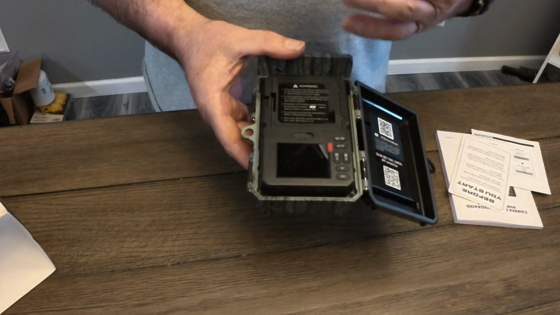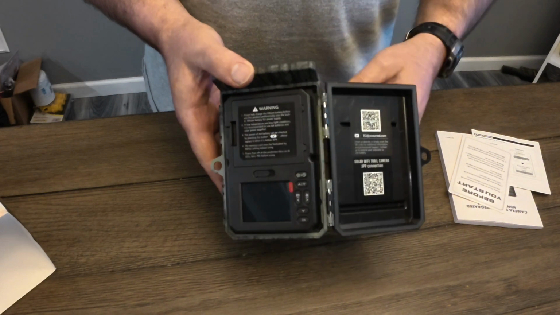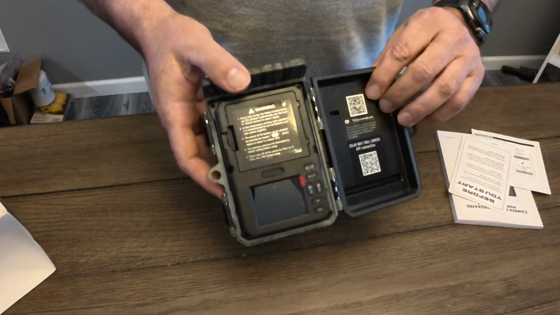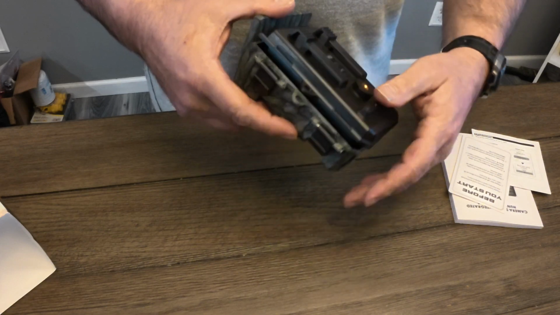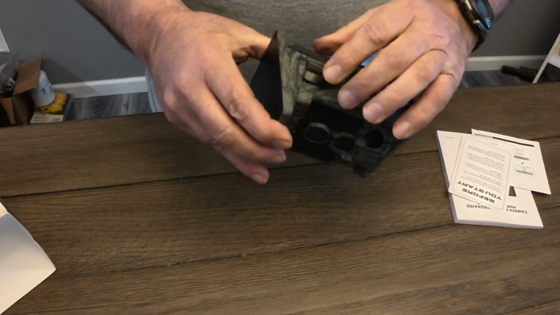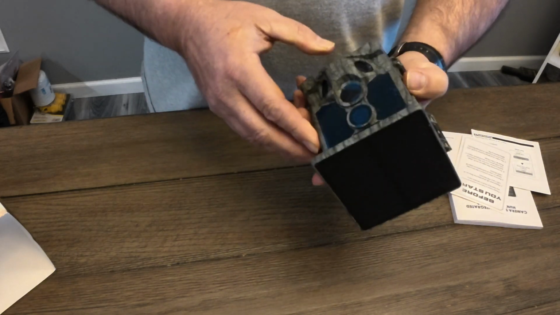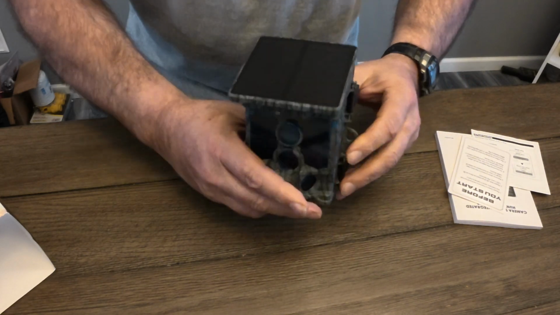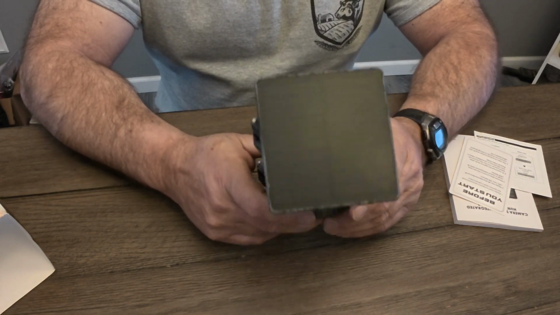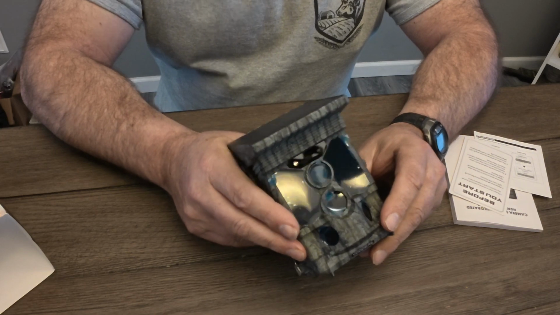So I'm going to read the directions. I have to look this thing over myself. And what we're going to do is once I get everything figured out here, we're going to go out and we're going to go set this up. And we're going to see what kind of trespassers we have. And we're going to take some video and maybe we'll take some pictures too. And we're going to see what kind of quality this camera puts out.